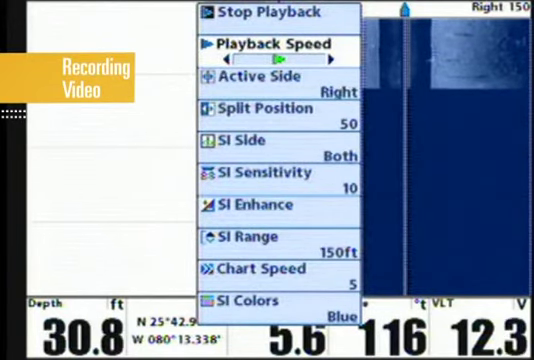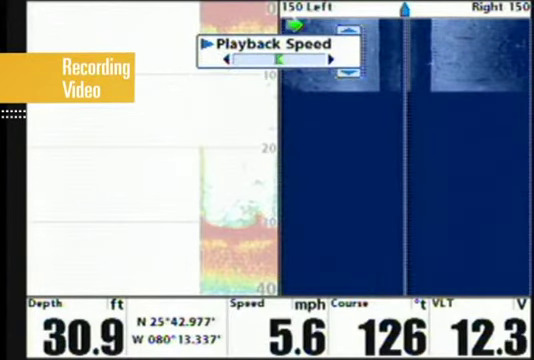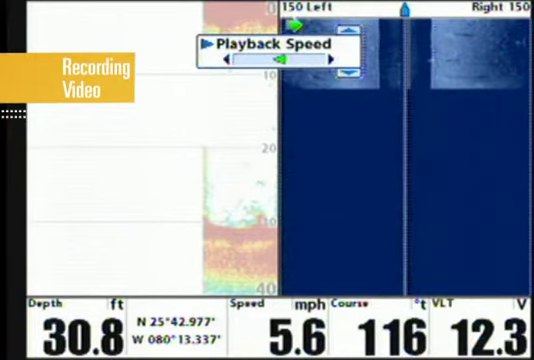You can also control playback speed and other settings. The Sonar video you record can even be viewed on the unit itself.